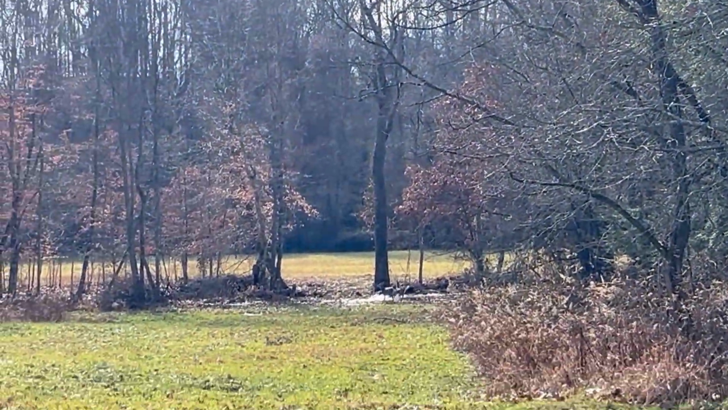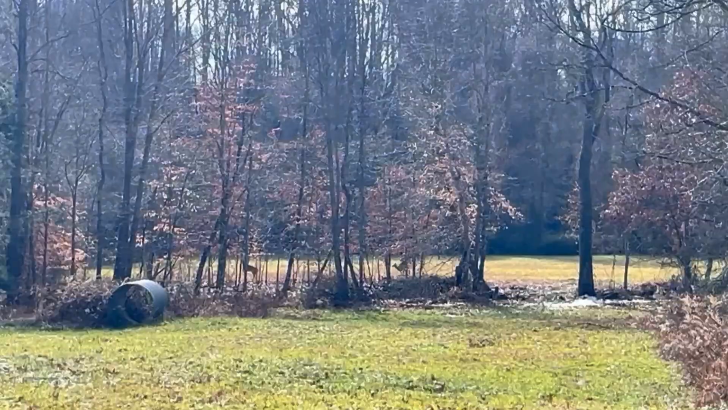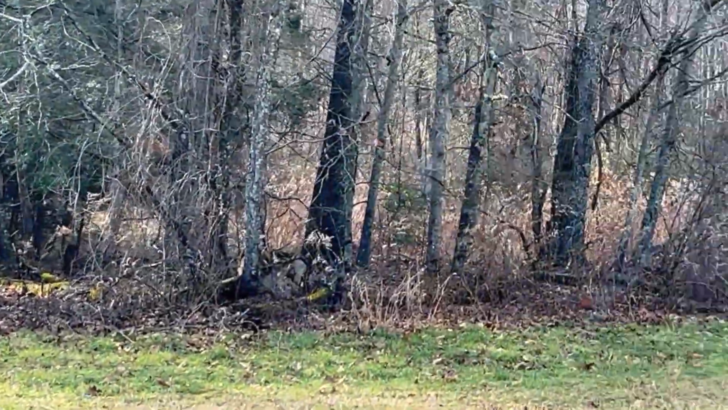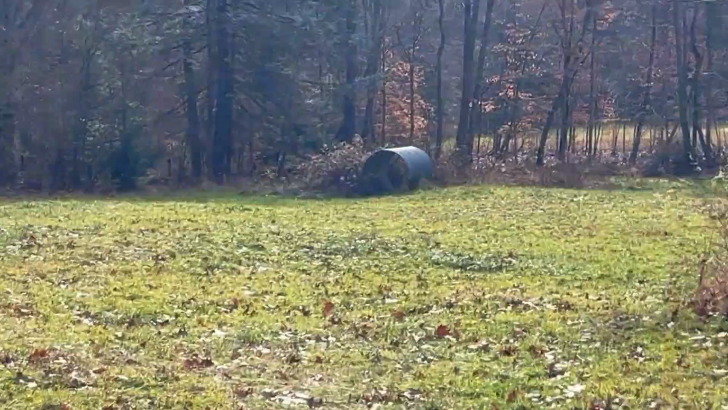There's the deer. A little one. Knew they might be in here. They go in there in bed, and sure enough, that's where they were. Brandy spotted them. I did.